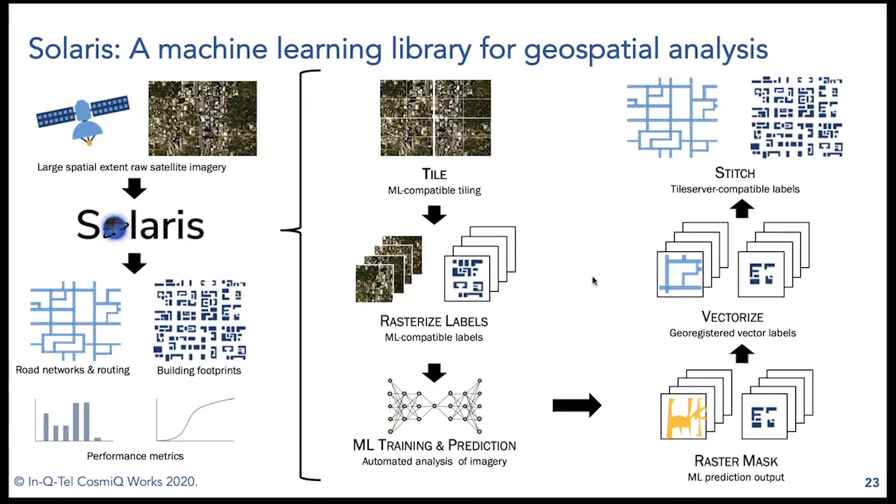So one of the things that makes the baseline for SpaceNet 6 unique is that this is the first time our baseline is built off of Solaris, which is an open source Python library for geospatial deep learning that was recently introduced by CosmiQ Works.